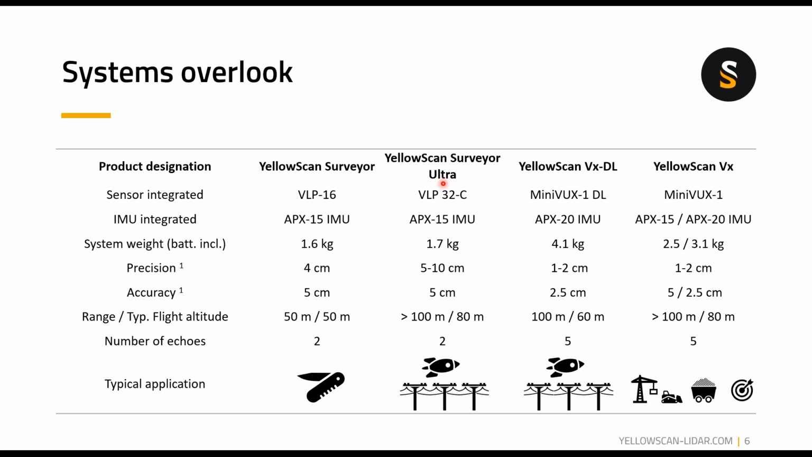Typically, you want to fly this system at 80 meters, and it has a range of over 100 meters, and we'll see the consequence of that. Compared to the Surveyor, it is shooting 600,000 points per second, so twice as much, with these 32 laser beams being split a bit forward and a bit aft. It still has 2 echoes, and typically you want to use this system for high velocity surveys.